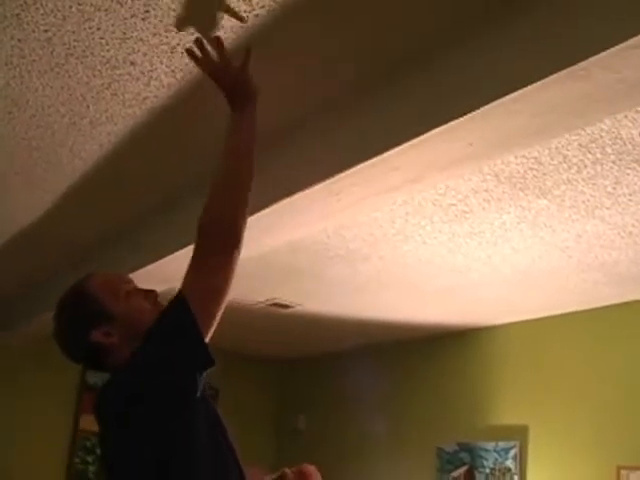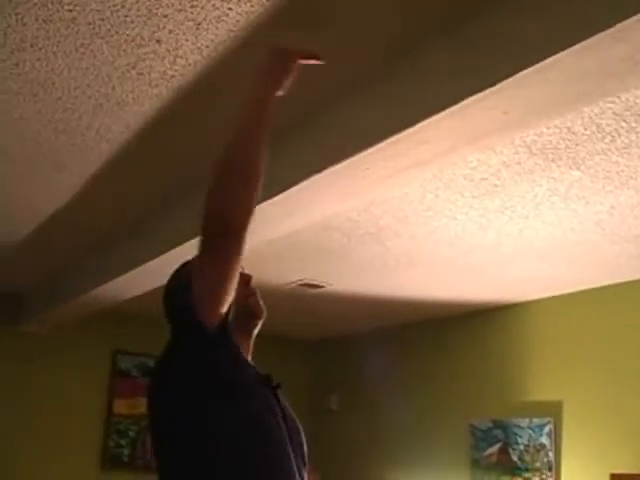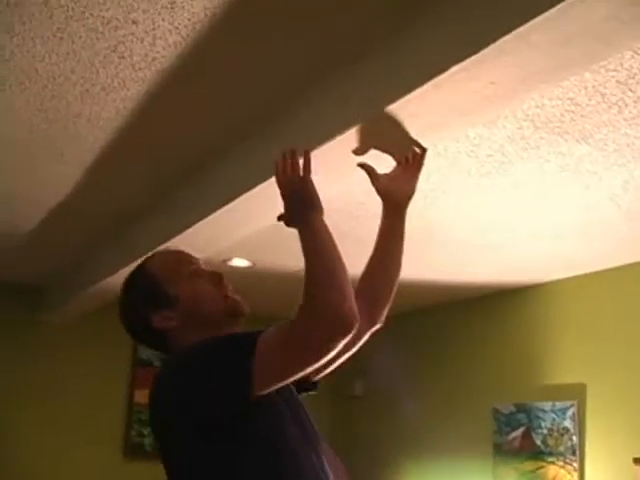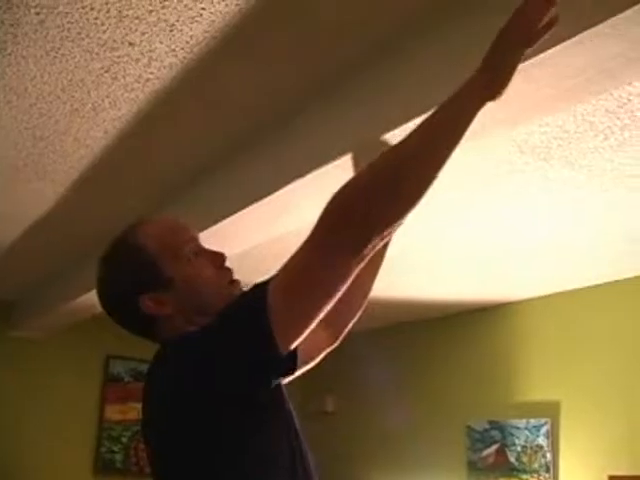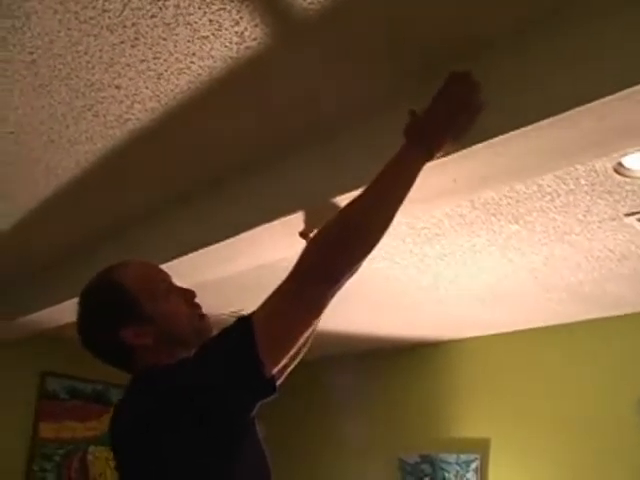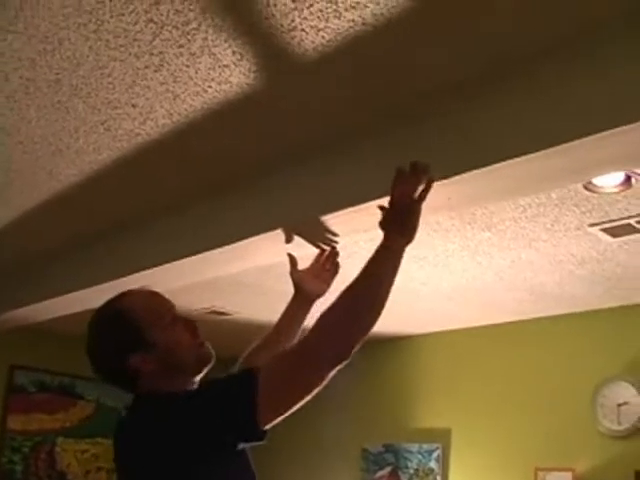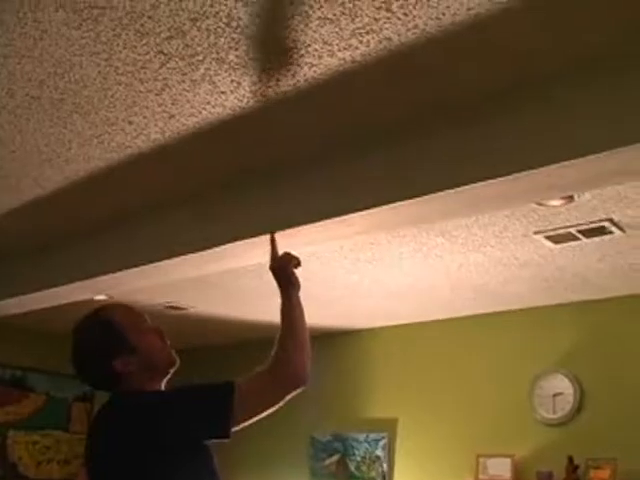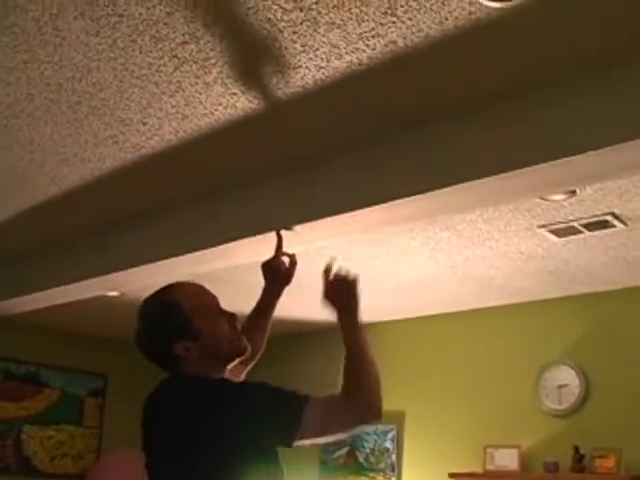So right here, remember this is the deck area, and this is probably where the exterior wall is because of this load-bearing beam. And this is where the slider door is. Old slider door. This is a 25-year-old house. Original slider door. Probably has some tread problems, flashing problems, sealant problems. It could be the roof, could be the deck. And there are watermarks, real faint watermarks here.